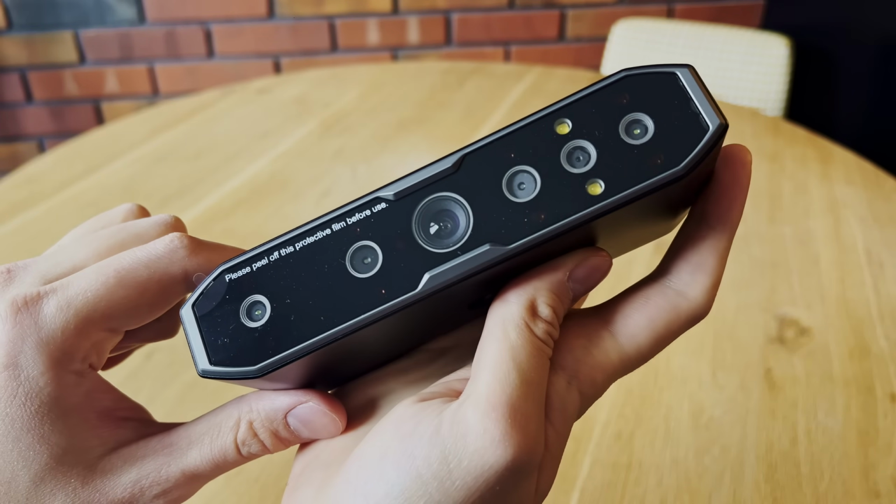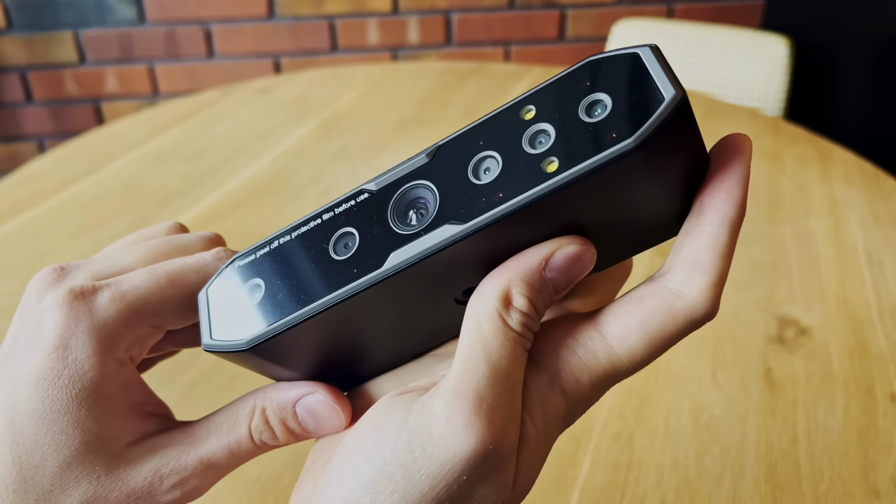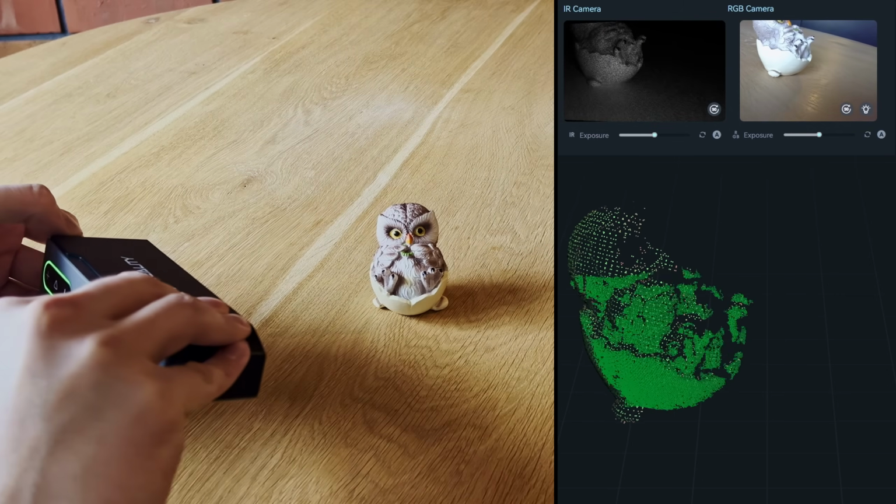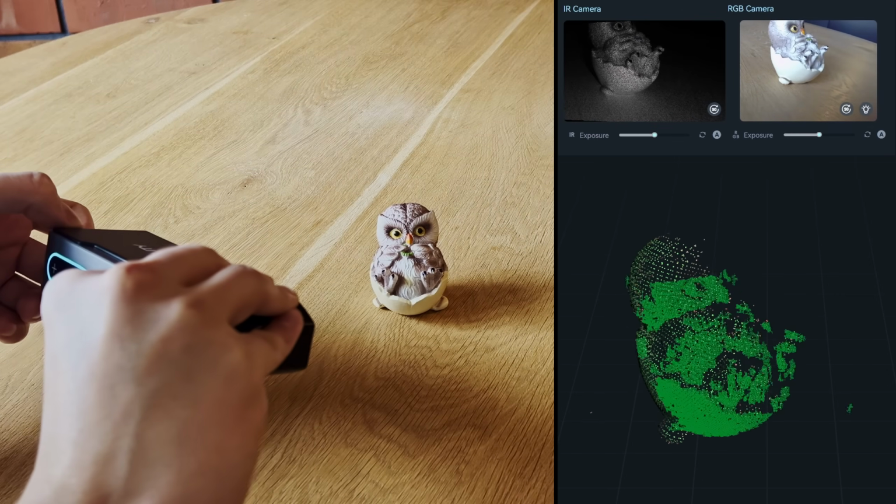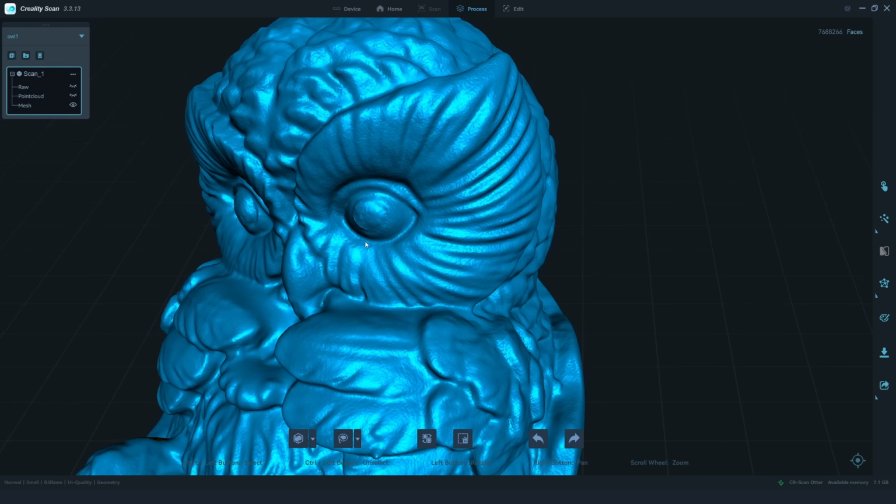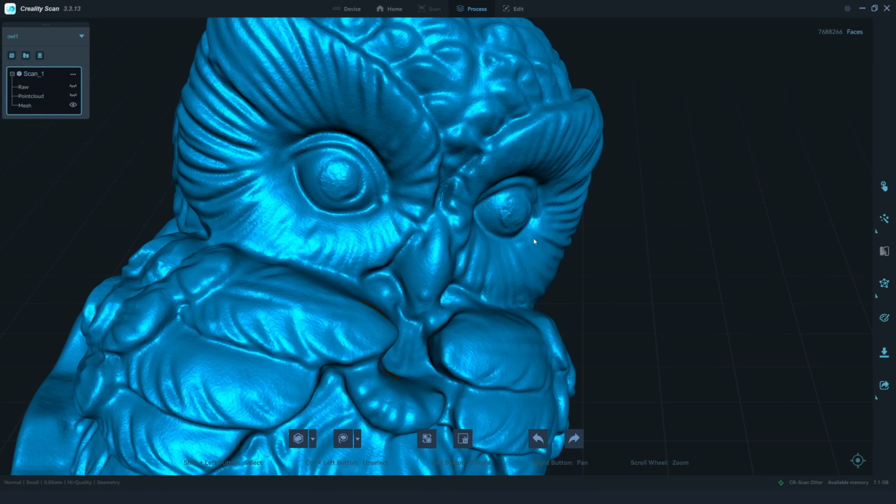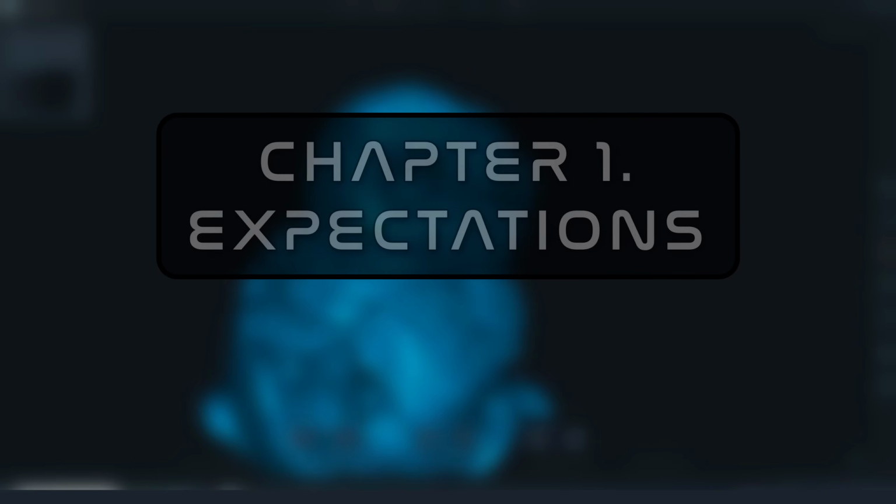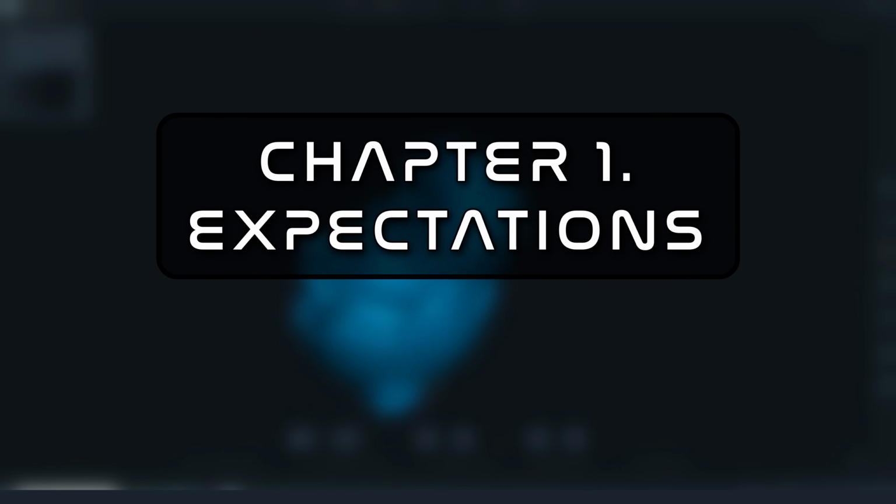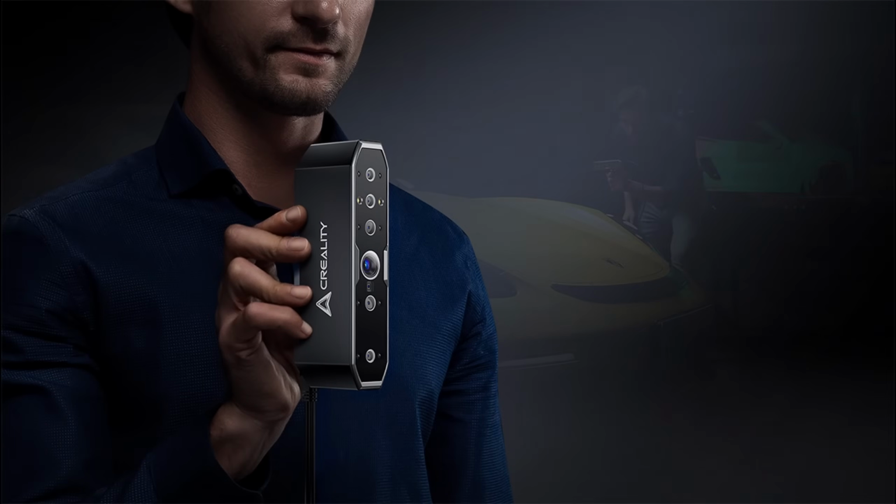Now, I want to keep this review as objective as possible. The Creality team did send me the scanner so I could test it out, and that's why I don't want to simply give you my personal opinion. Instead, I will show you the results so you can make up your own mind about whether this device meets your expectations or not. First, let's talk about a few alleged features of the scanner provided by the manufacturers, and later in the video we will put every single one to the test.